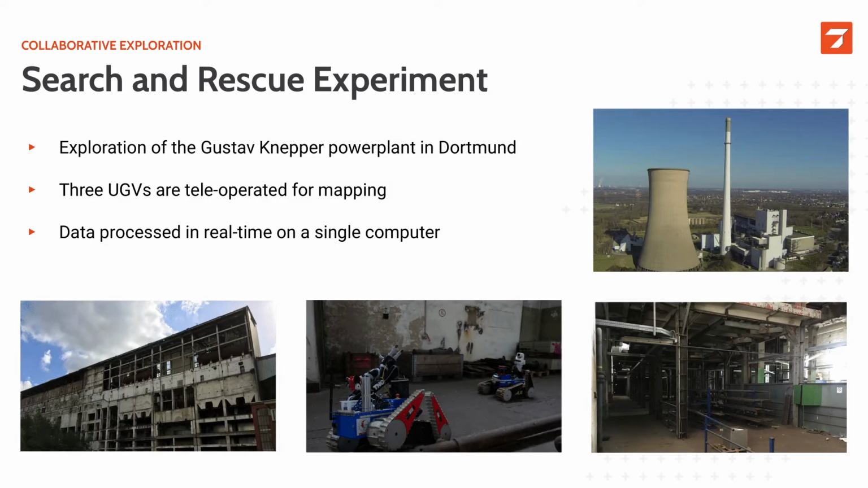We tested the system in a multi-robot search and rescue setup. We took data collected at the Gustav Knepper power plant in Dortmund, and we basically had 3 real firemen teleoperating 3 robots for the task of exploring this decommissioned building. This is how this experiment looks.